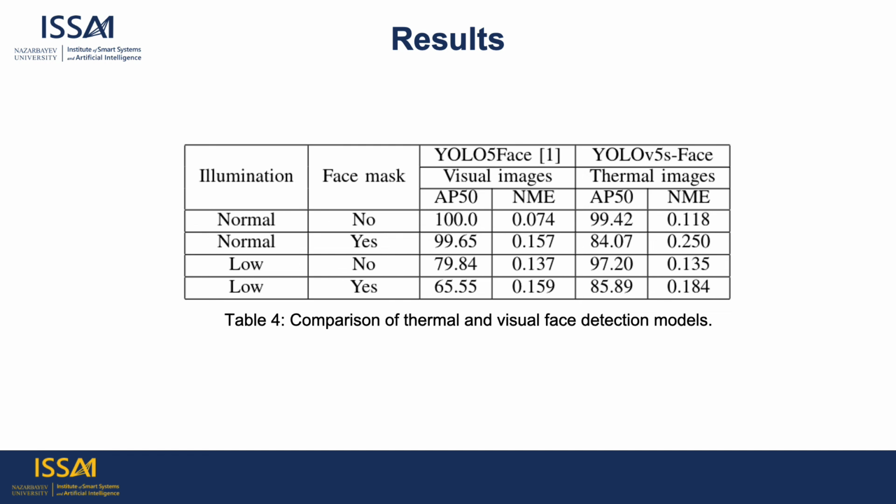In the last case, the illumination was low and subjects were in face masks. The accuracy of the visual face detection model decreased further to 65.5%, while the accuracy of our model was 85.89%, similar to the case with normal illumination.